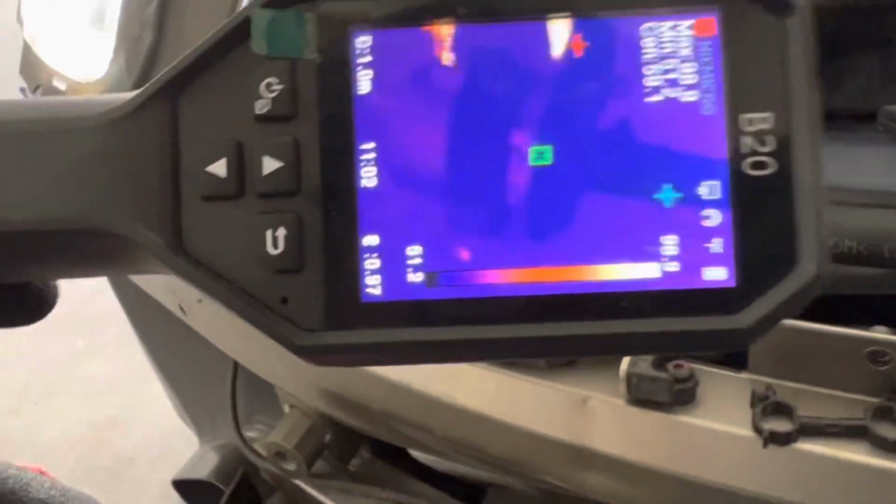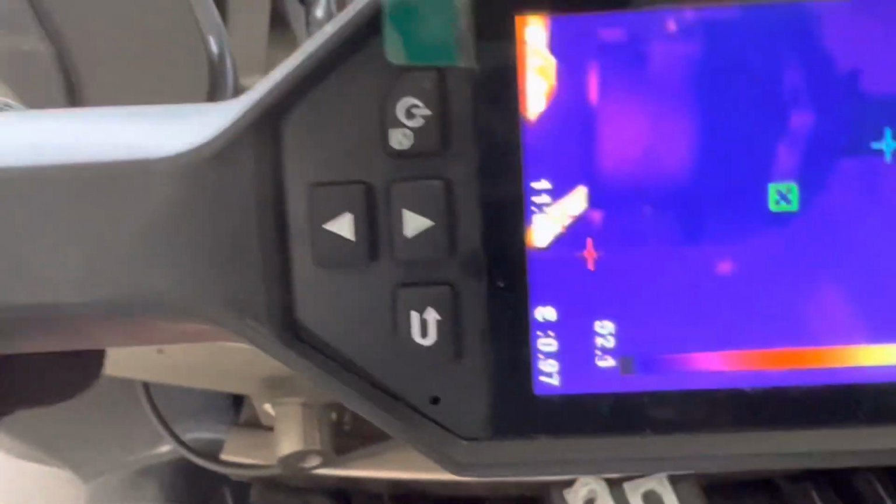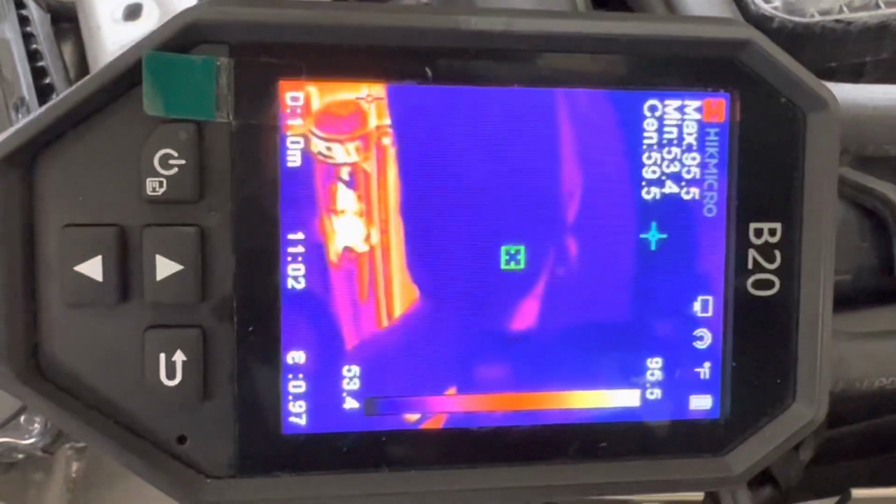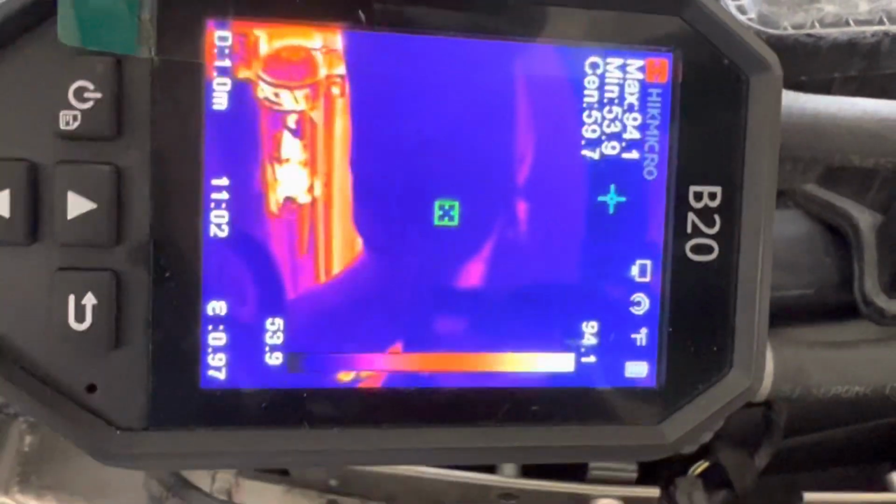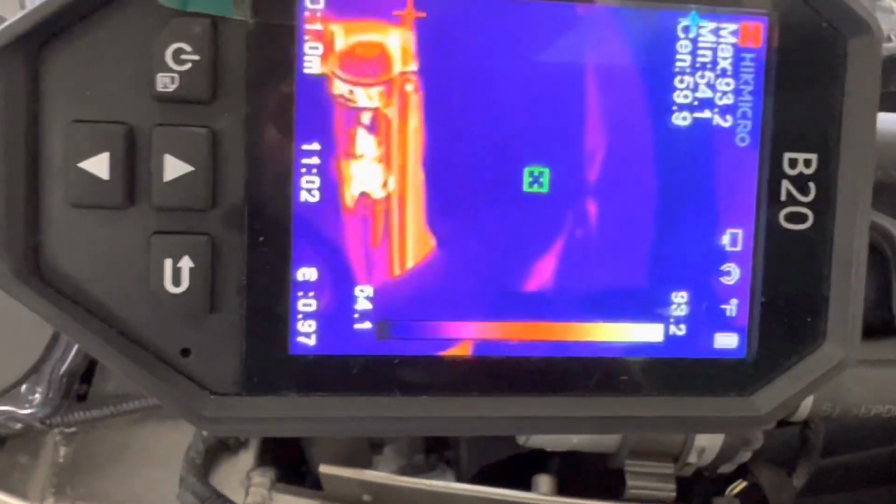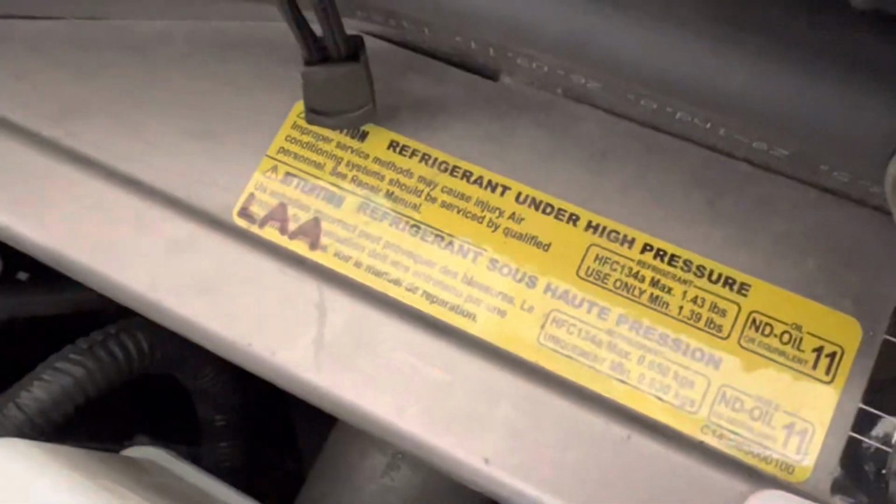Look at that pump. You can see the condenser down there. So what you're seeing back there is the condenser that's really hot right now. Not really hot, only 94 degrees. This is an electric Denso compressor. So this uses ND8. It's just like a Toyota. Nothing more than a Toyota.